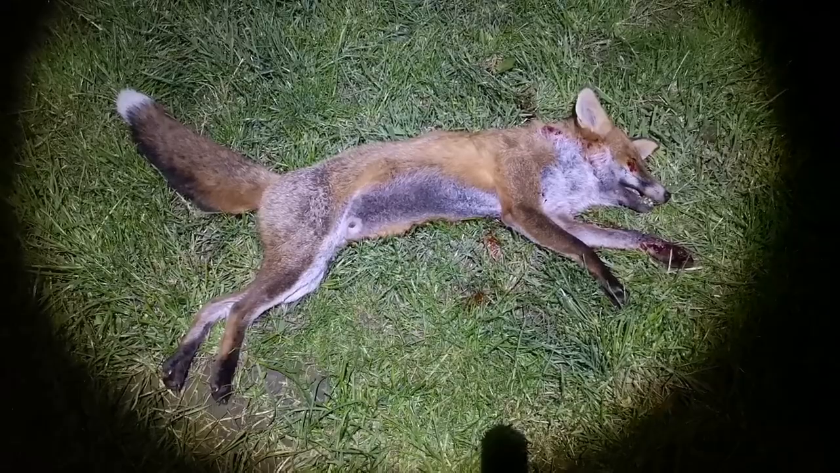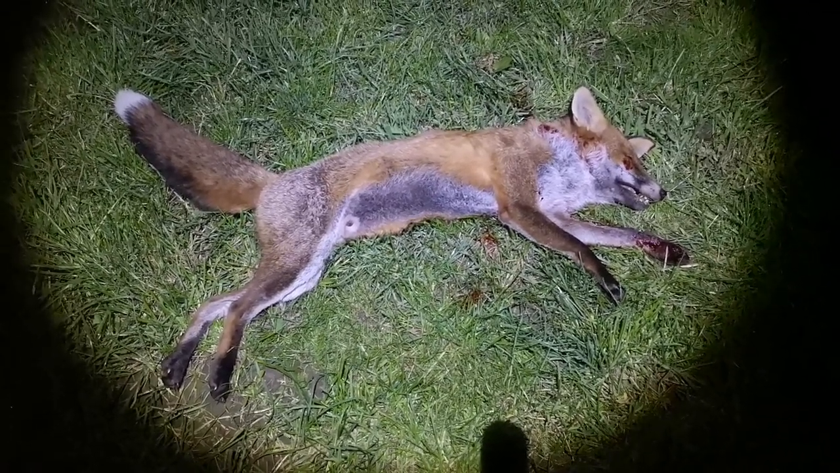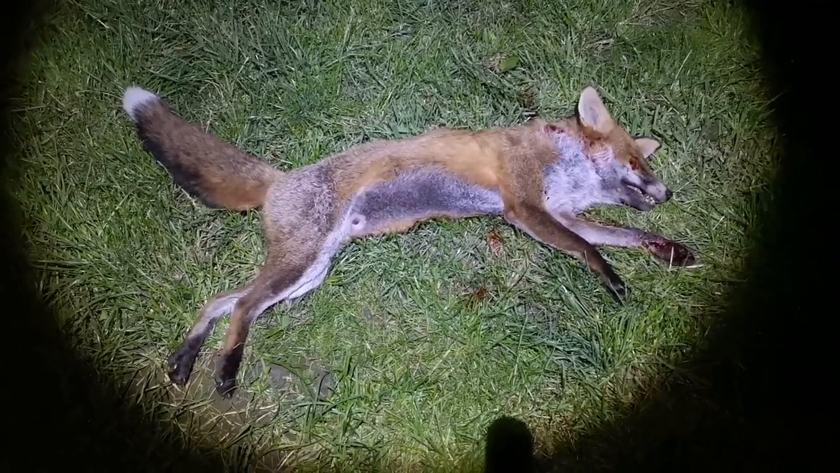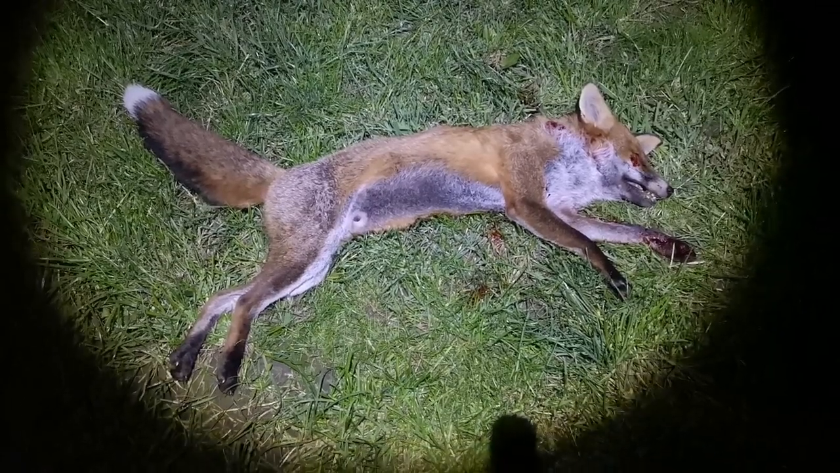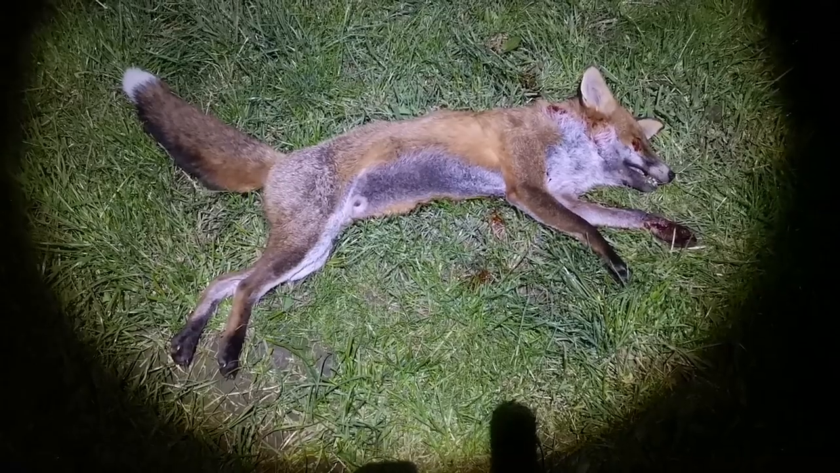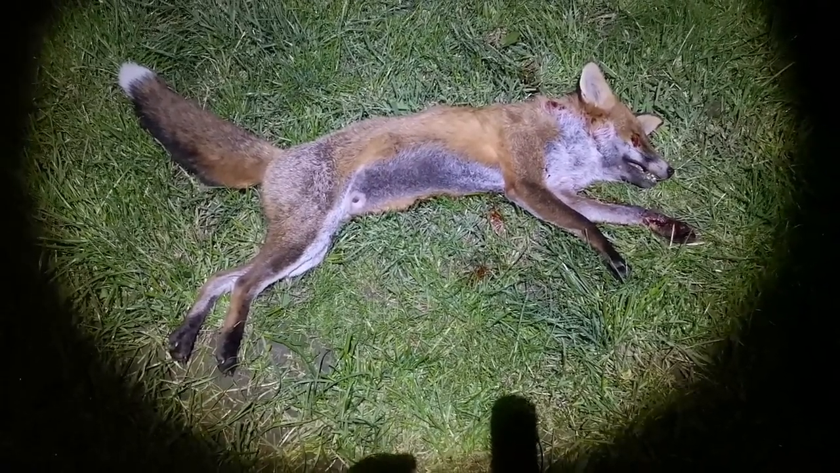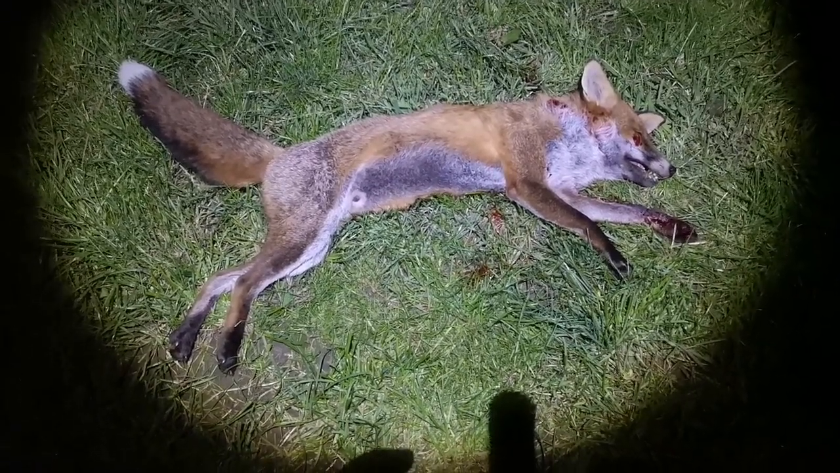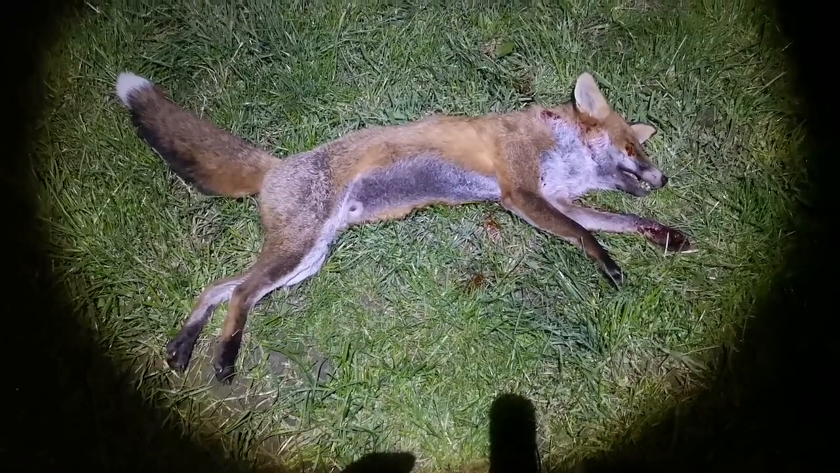Number 3, another clonking dog fox, absolute monster. He winded us on the first field. He was only about 25 yards from us, and then we basically stalked along the hedge line. He came into the same field as us and I managed to get a shot at him at about 140 yards, but the first shot hit him a bit low in the shoulder, and I had to do a follow-up shot on him to finish him off. It's not the nicest way to do it, but sometimes that happens.